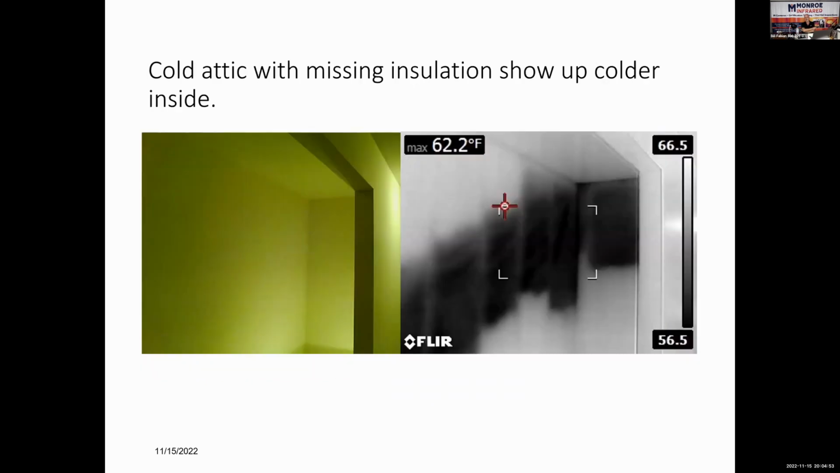This is the kind of stuff you'll see. Uninsulated cavities where the 2x4s now from the inside look warmer and the cavity looks colder. That's not what you want to see inside a warm house. That indicates that if there's any insulation in that cavity, it's not performing as it's designed to perform.